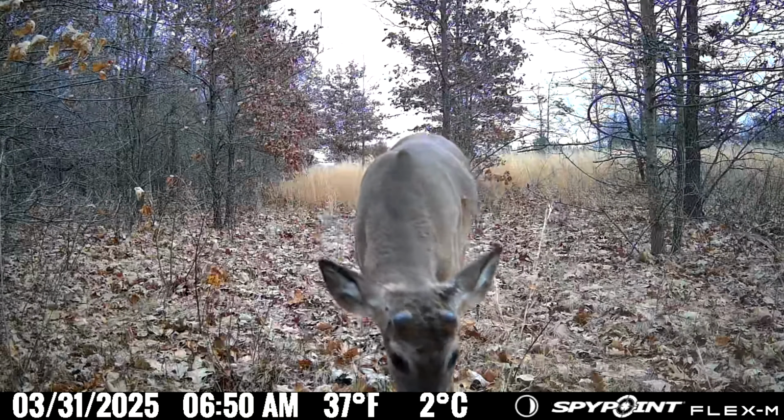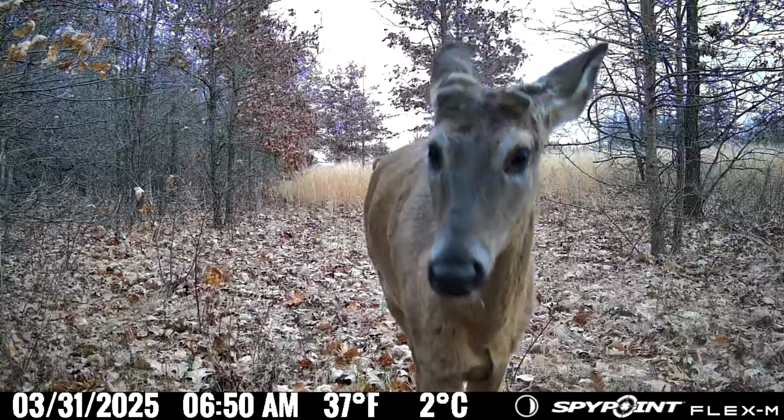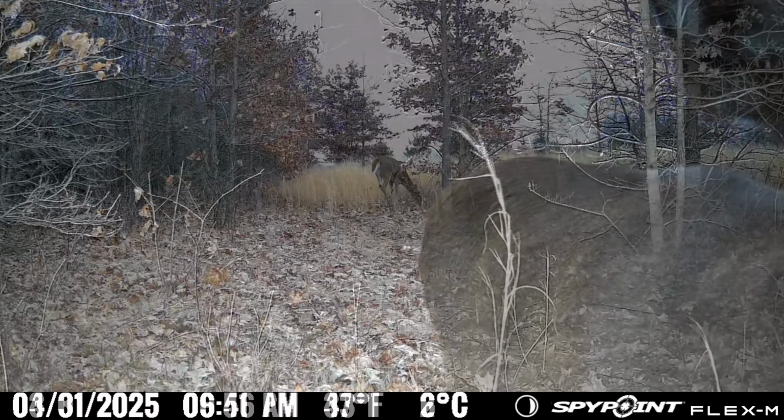But the deer just kind of walk around in this area. It's not really a trail. I don't think there's any acorns for them to eat here. There's the same nubby guy we were checking out.